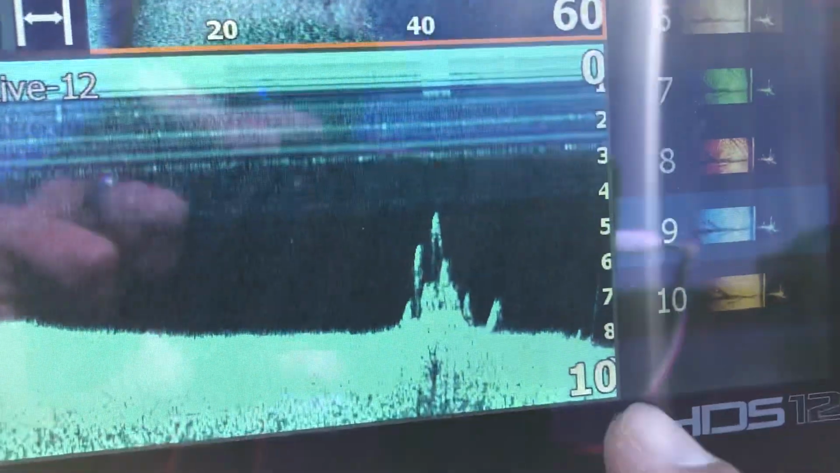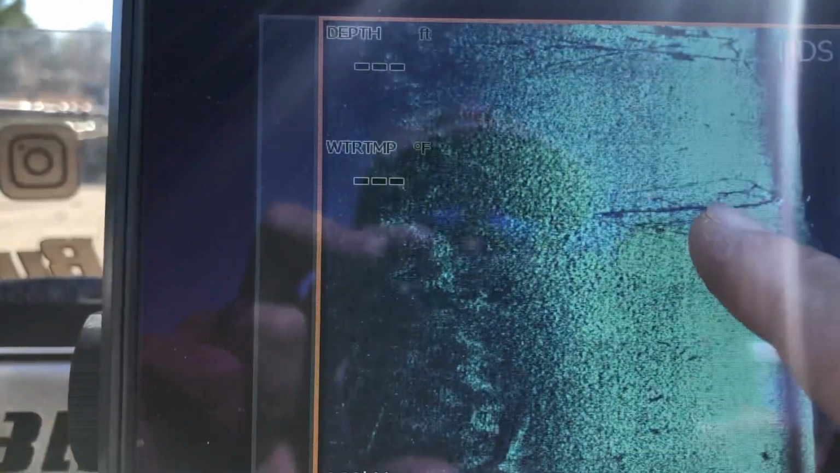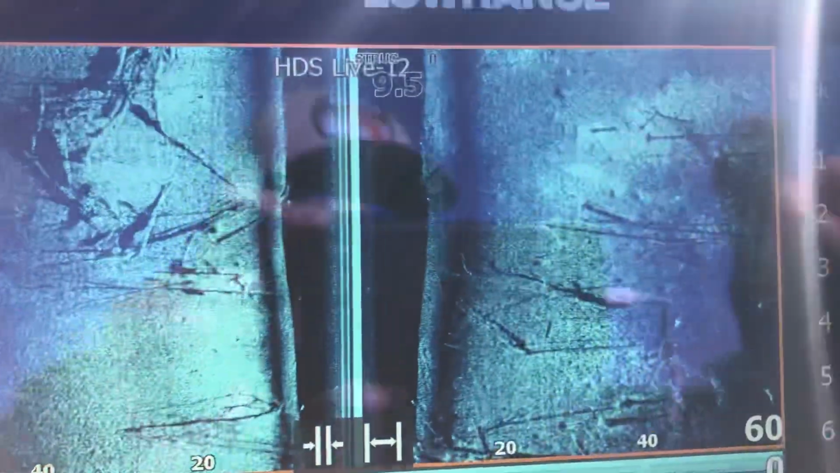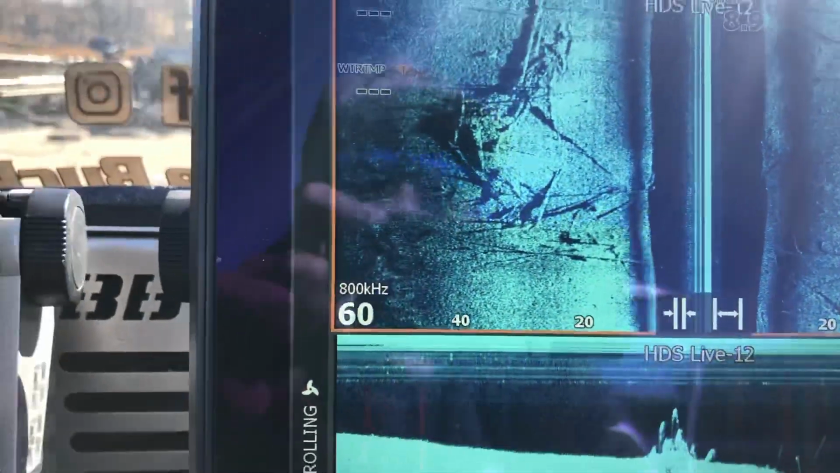Oh, here you go. There's a bunch of brush. That's a brush pile right there. It looks like they dropped them in a line. You can go straight over it. There's a bunch of that. This is the harder timber. It's a brighter return. There's a harder bottom over here. If you look at that, it's got a whiter, brighter return as well.